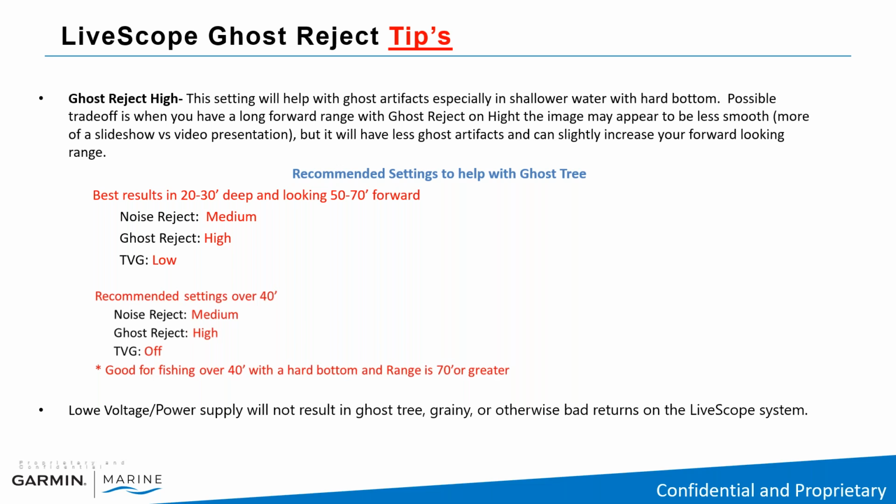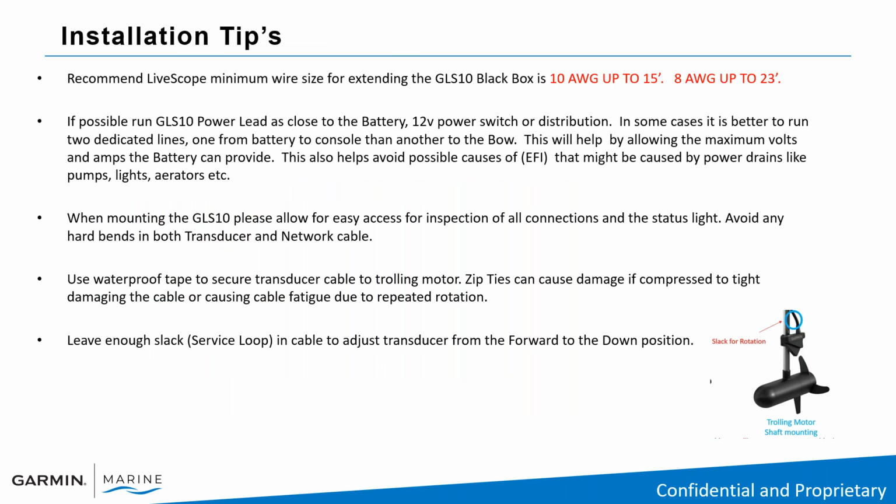We have found out that low voltage or low power supply will result in ghost tree, a grainy picture, or otherwise a bad return on the LiveScope system.